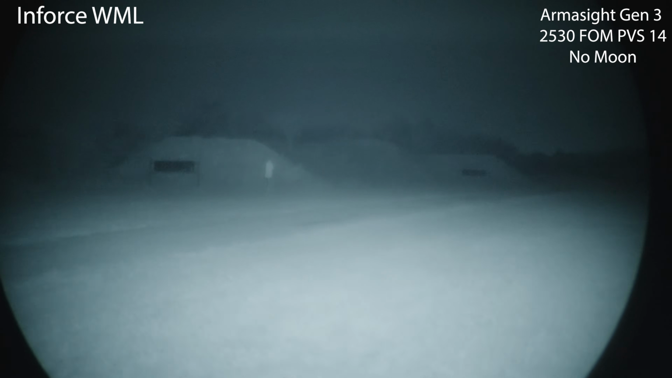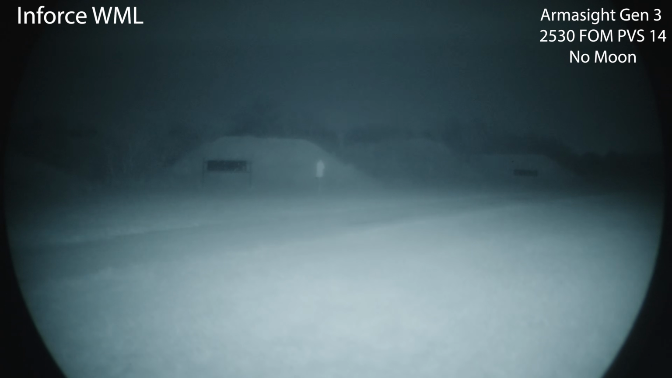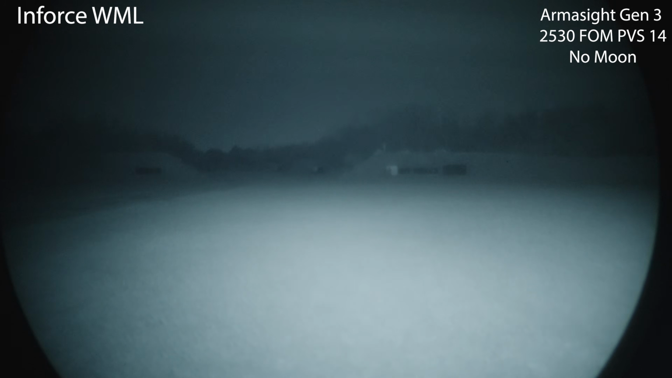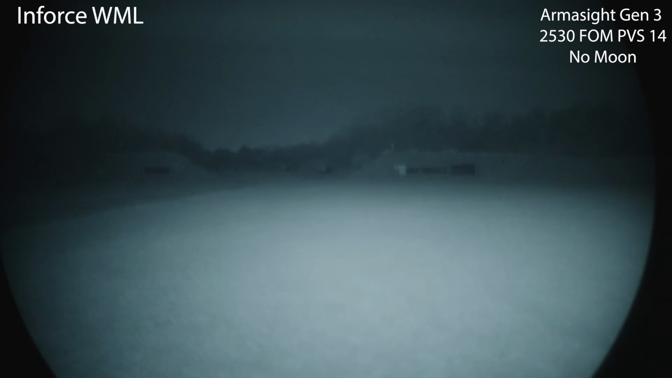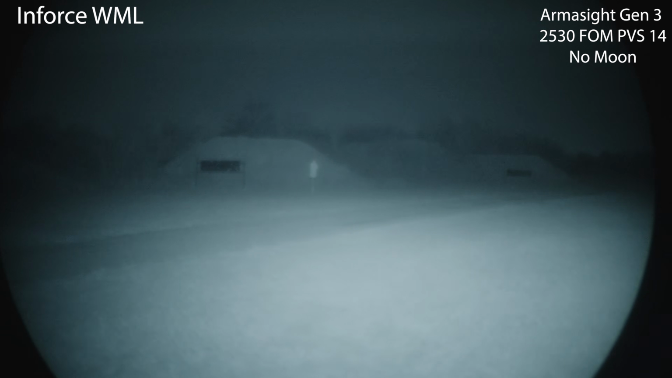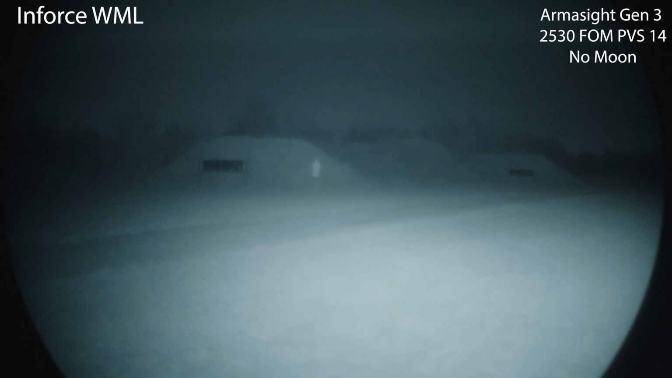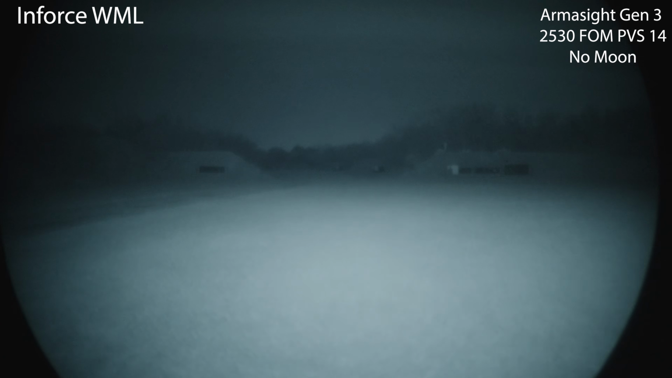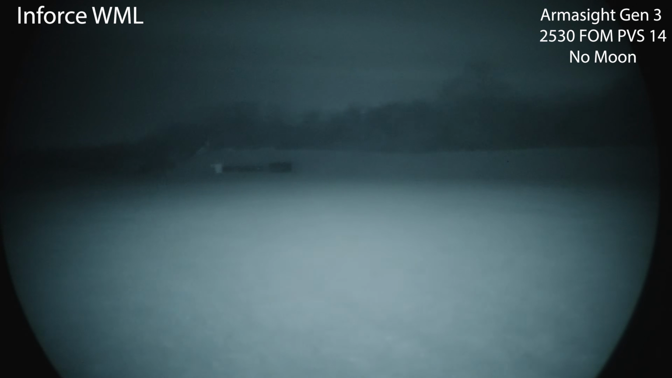All right, Inforce WML. Absolute flood. Lights up everything in close proximity. But I think past 100, it's really not contributing too much. And with how wide this is, it's going to absolutely auto-gate your tubes to your immediate environment. So that background that's darker, I don't think you're going to get a lot of benefit. But if you need something for up close, this has essentially 4 little IR LEDs, and it is absolutely flooding and lighting up the entire environment in front of me. But definitely not a long range tool at all.